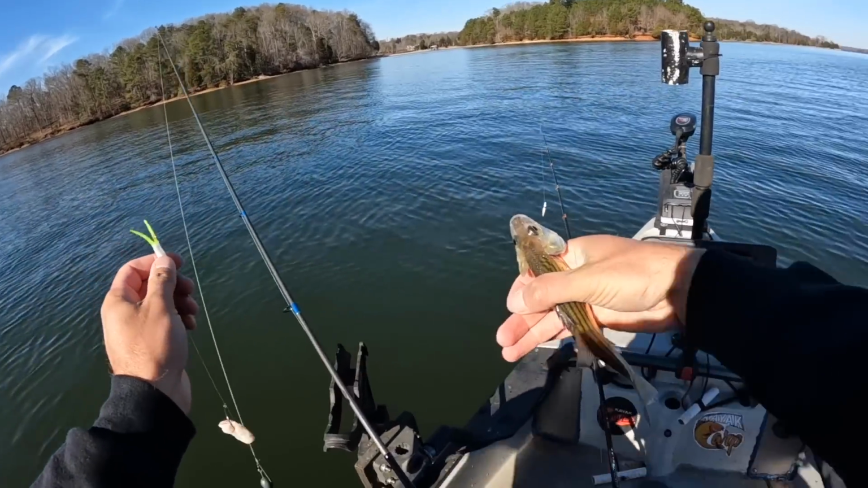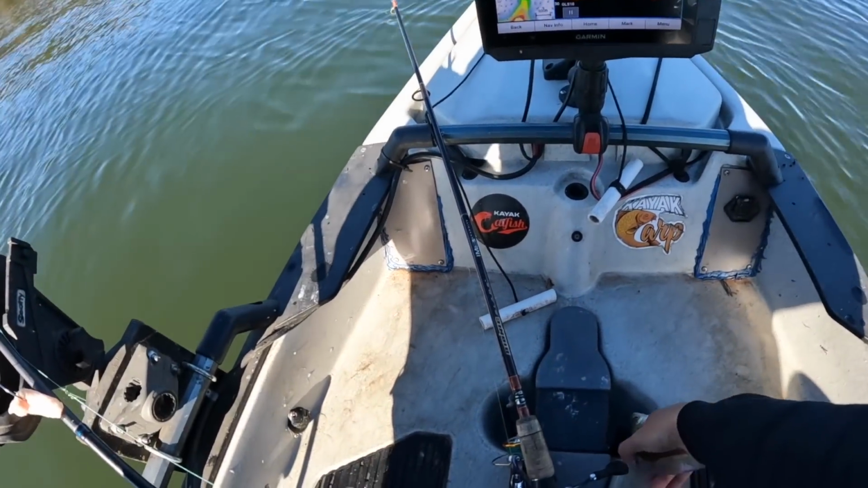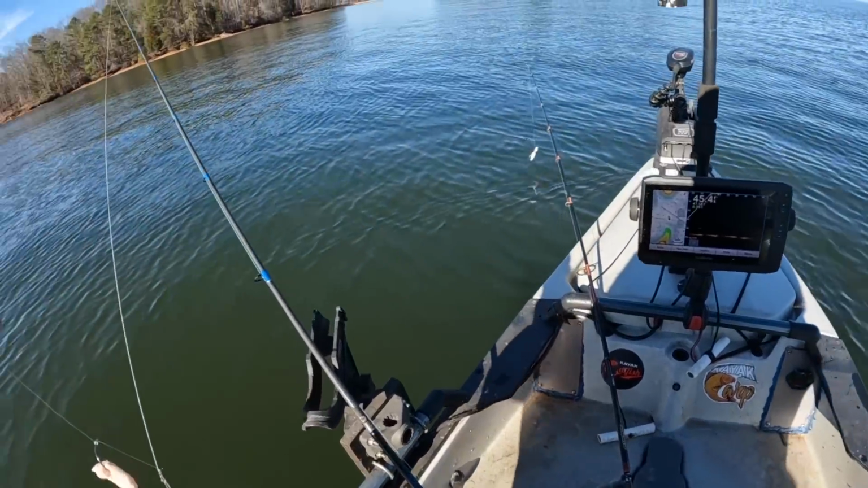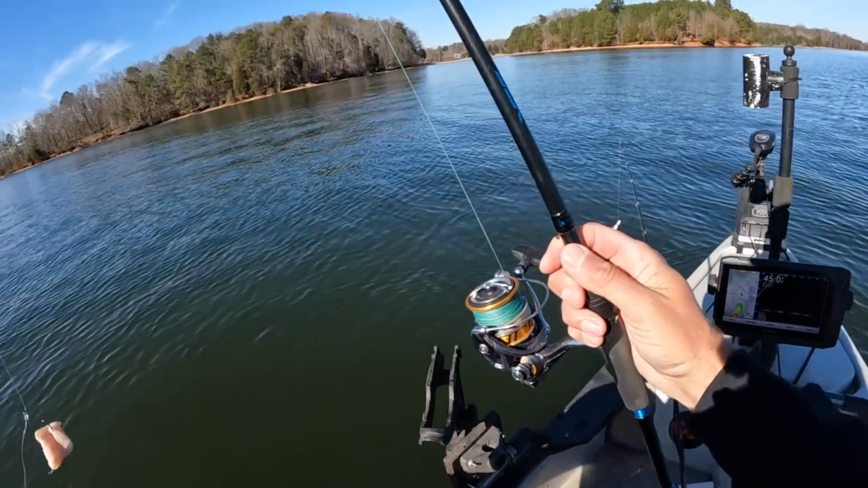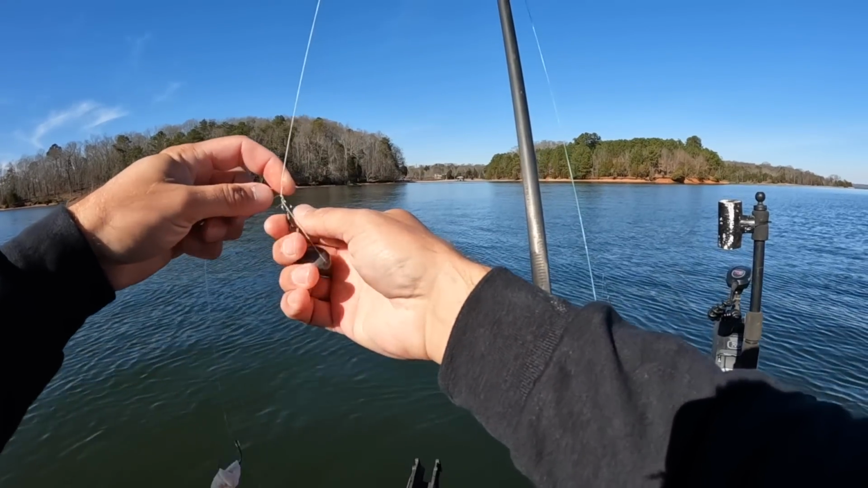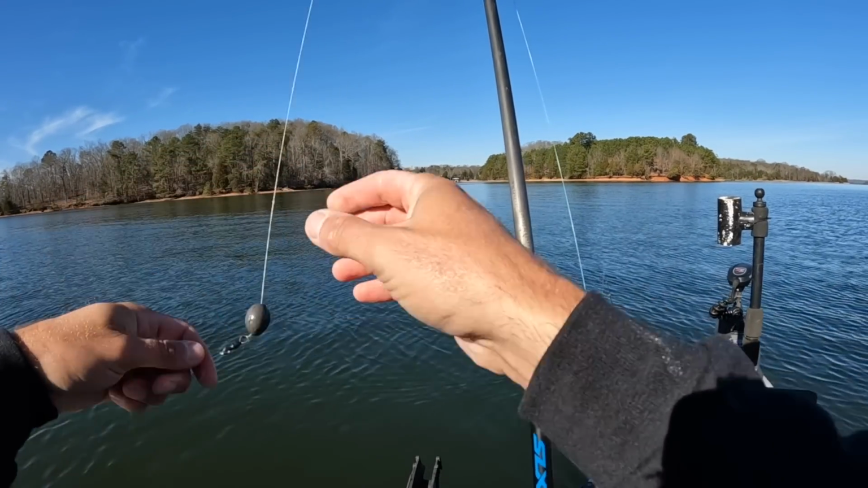I'm gonna put you right down here in our pedal drive slot, Mr. Yellow Bass. Head down. You sit right there and be good. You're gonna be a live bait at some point today. Yeah, he ate that little crappie jig I had on below my chicken.